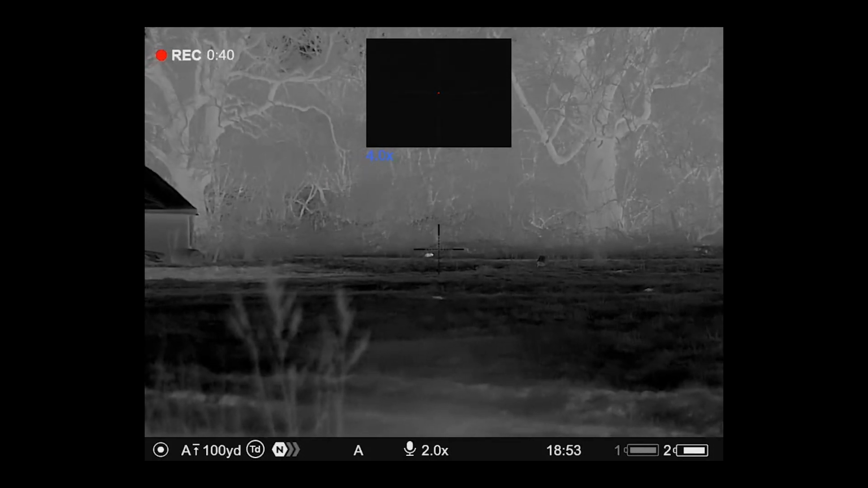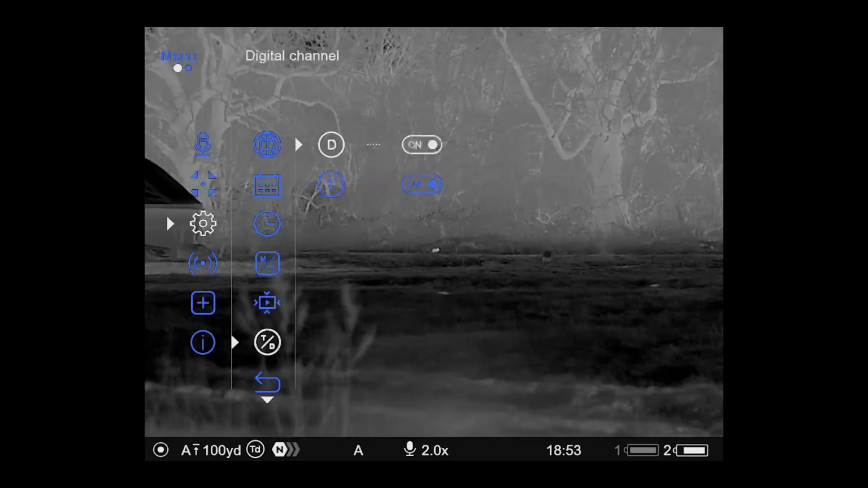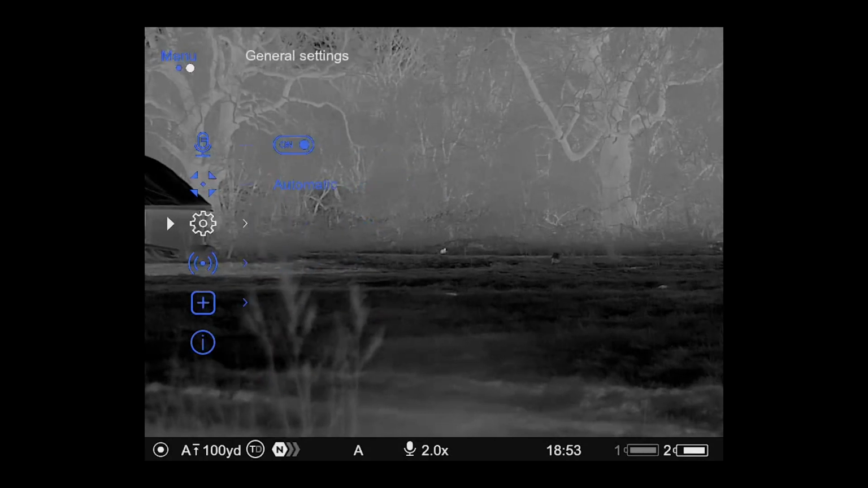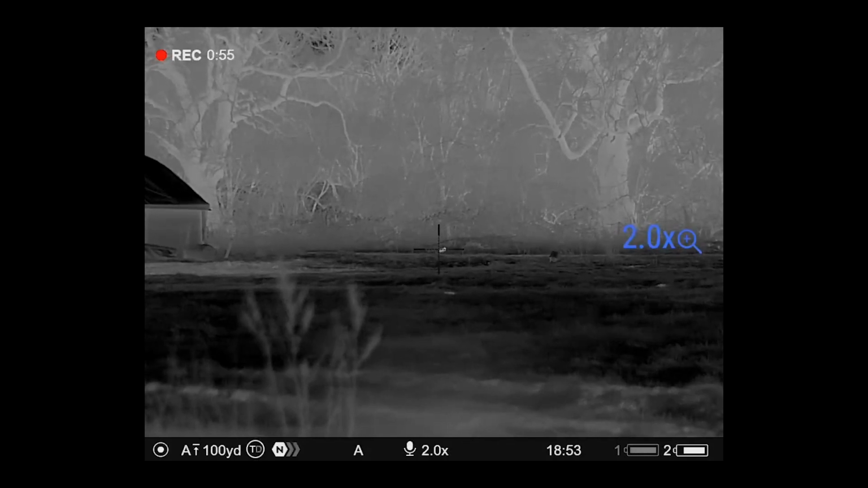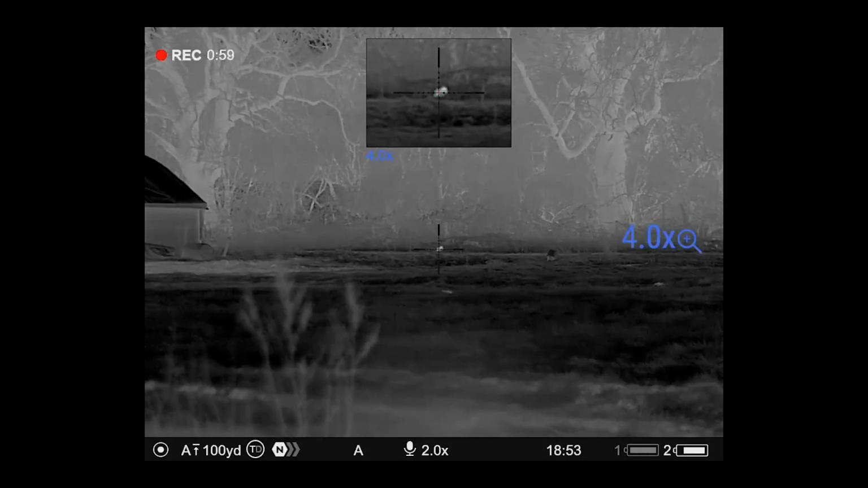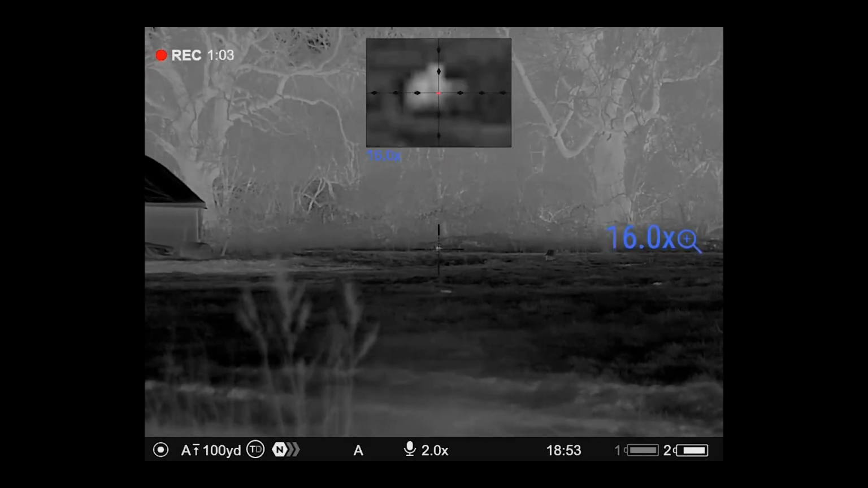Now if you go back into that, in your settings, back out of the menu, and then when you press your picture in picture, the left hand button, that gives you a thermal picture in picture, and you zoom in as you would a normal scope.